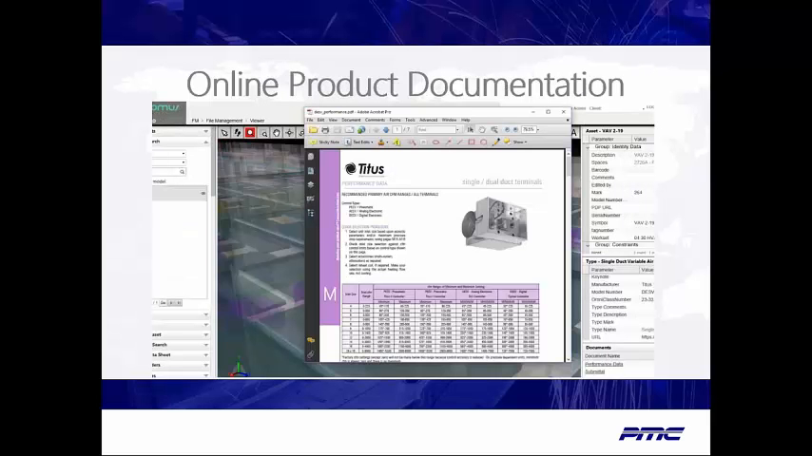Product documentation such as submittals, data sheets, warranty, and specifications are attached to assets, systems, locations, and facilities. The BIM model will associate location and provide visualization.